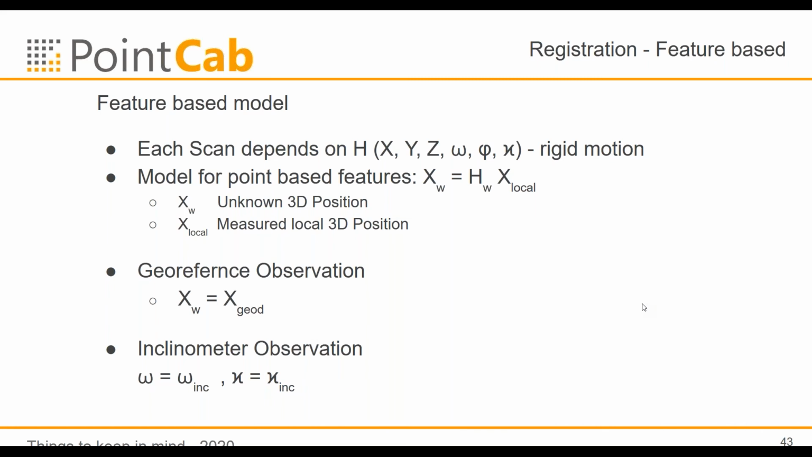This is the mathematical background for this projection. We have a point x, and we multiply it with a matrix H, and we get a 3D point X in the world. This x is the local position of a feature in a scan, multiplied with a matrix that contains X, Y, Z, and omega, phi, kappa, and we get the world position of the feature.